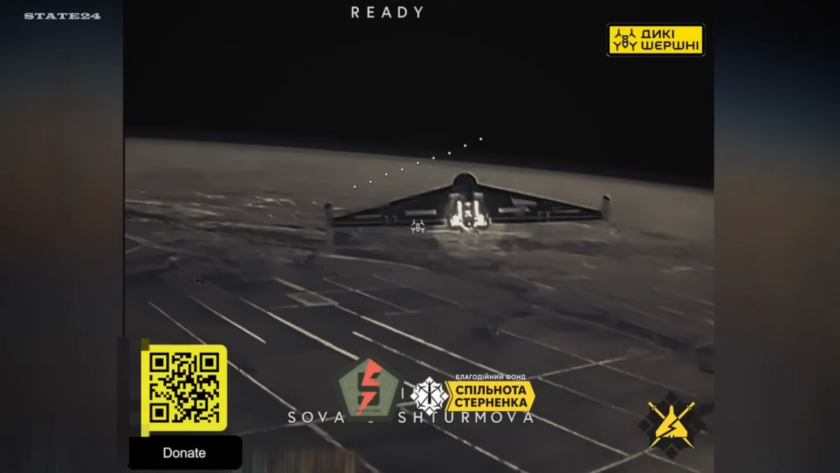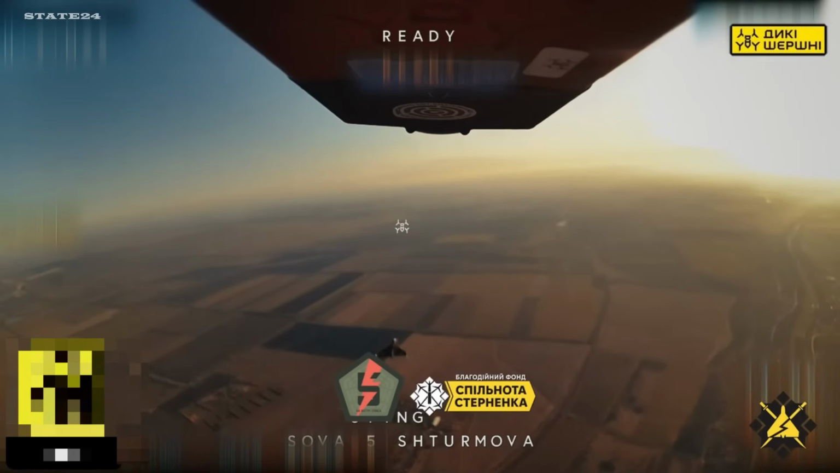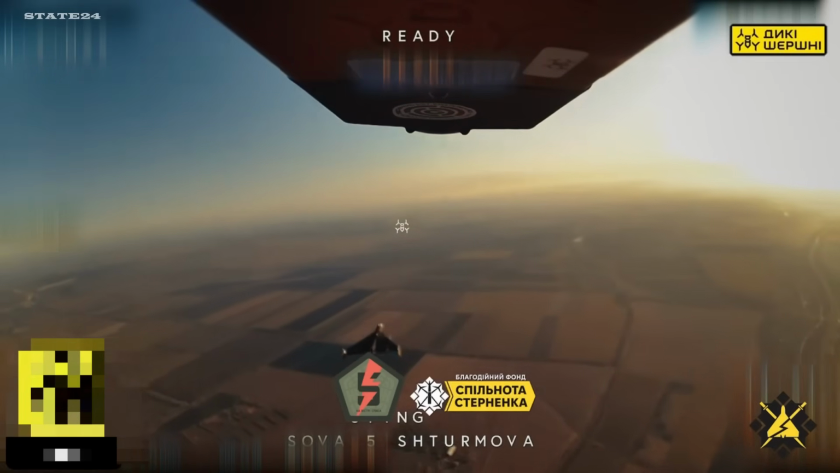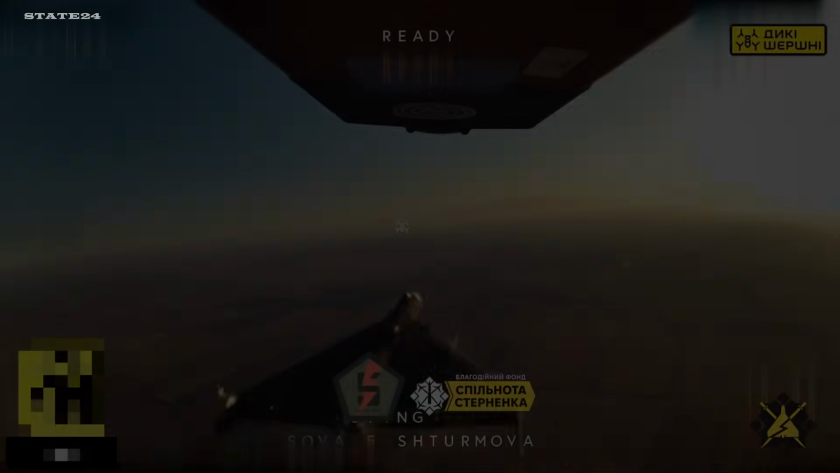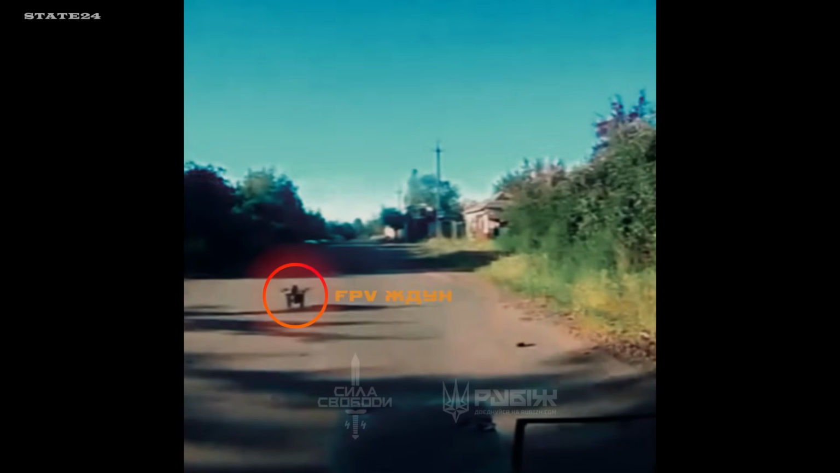When a single assault brigade intercepts 10 drones in one operation, is drone interception now the most critical defensive mission on this front? An unmanned ground vehicle from the 4th Special Operations Brigade Rubizh moving through the sector when a Russian ambush drone activates. The UGV doesn't retreat, it's armed, and it fights back.